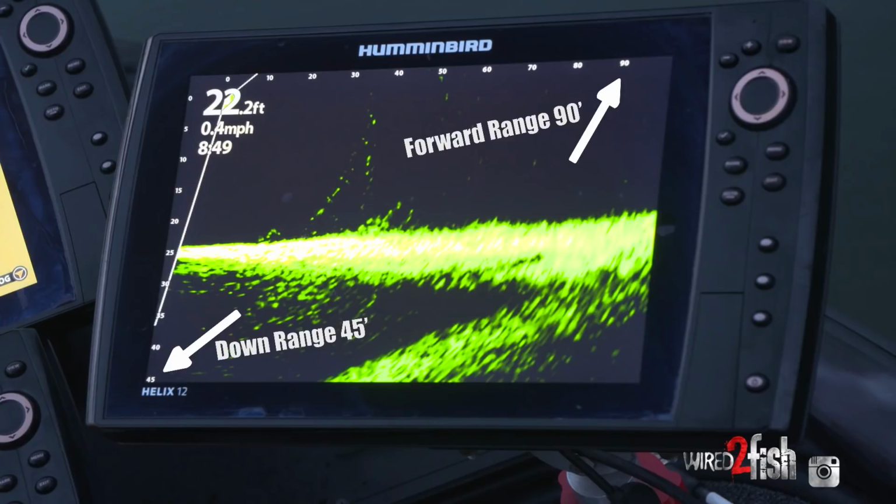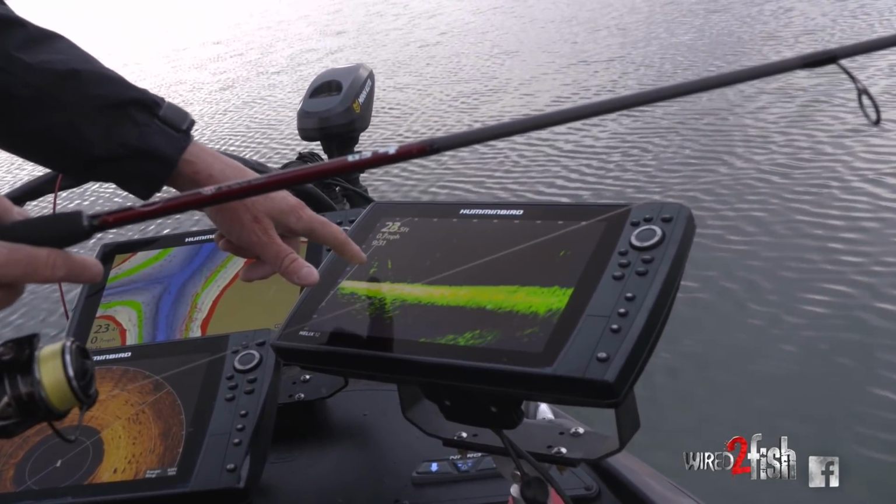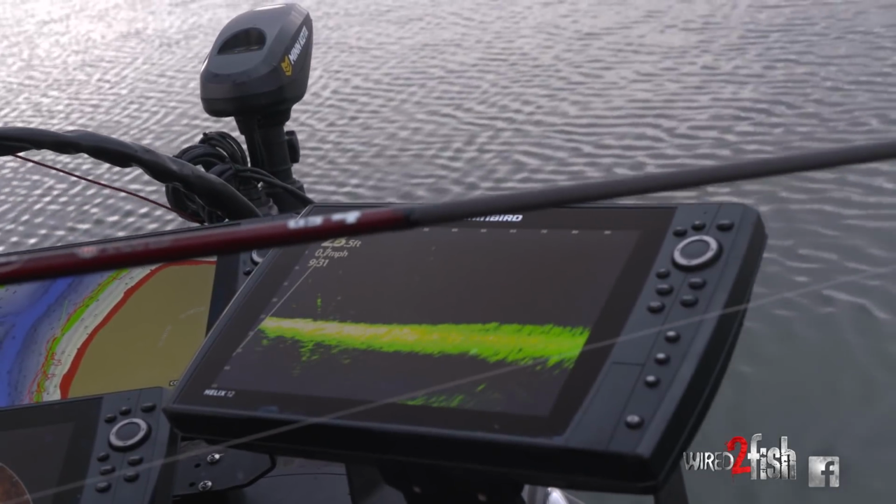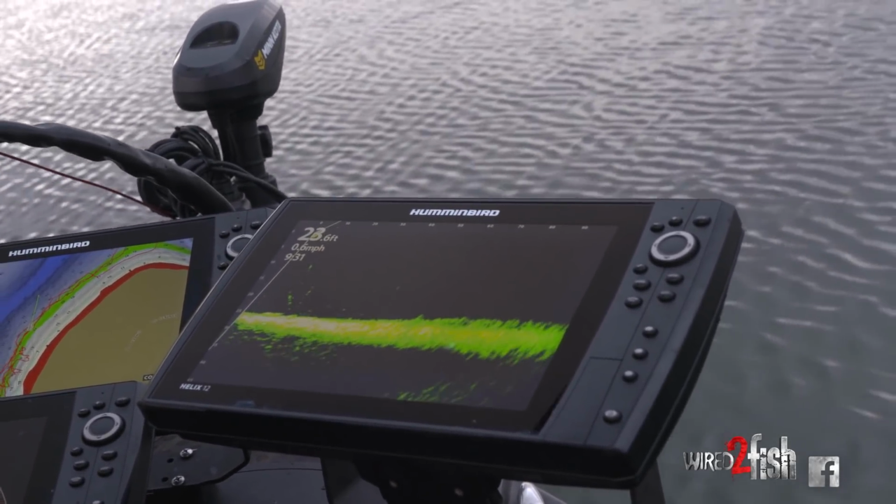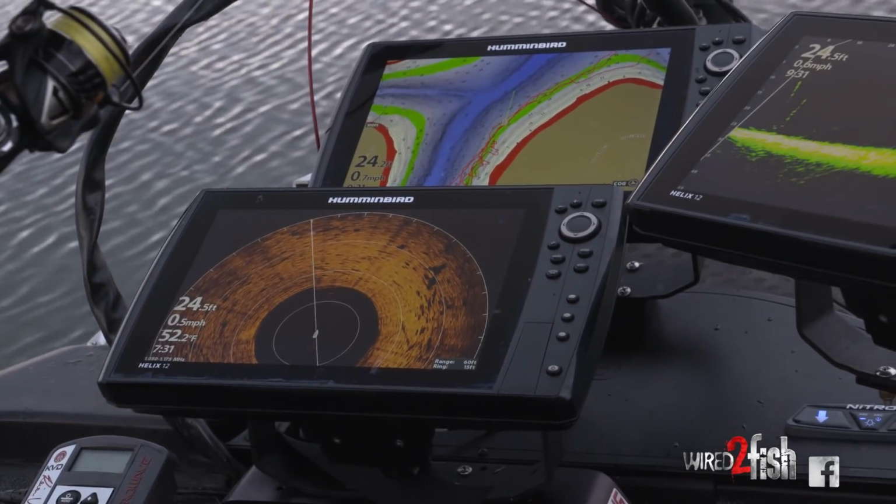I've got mine set up right now at 90 feet. You set the depth range for the water, and I've been going back and forth from 45, so I've got it set to 45, but you can see the actual bottom right here is 25 foot where I'm at. There's some timber that I'm going over right here. There's a couple fish coming onto the screen out here. And with the Mega 360, I can see some of the rocks off to the right as it gets up towards the bank.